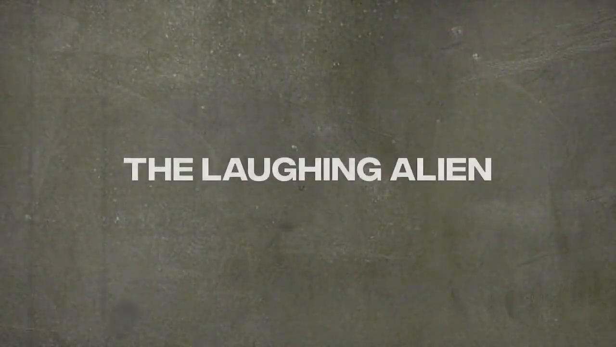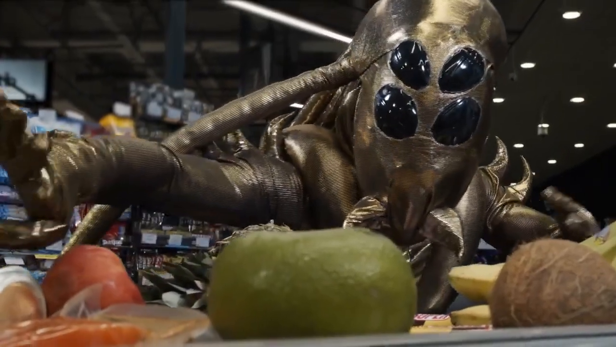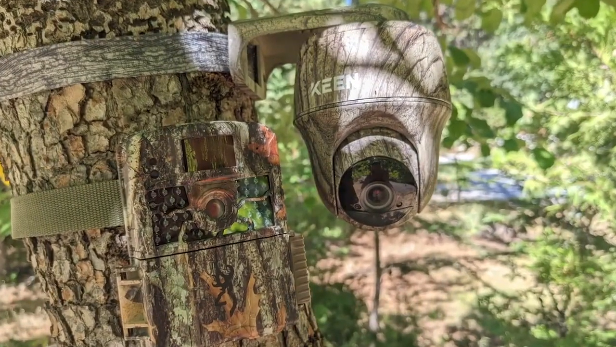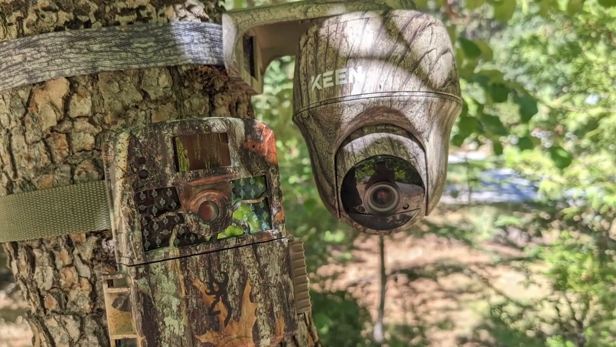Chapter: The Laughing Alien. The vast majority of aliens are naturally curious about their surroundings, which is why the vast majority of trail camera photographs contain an extreme close-up of a deer or two investigating the camera. This photo is the same as the others. In it, we witness an inquisitive deer peering directly into the lens of the camera in an effort to determine what the object is and where it came from.